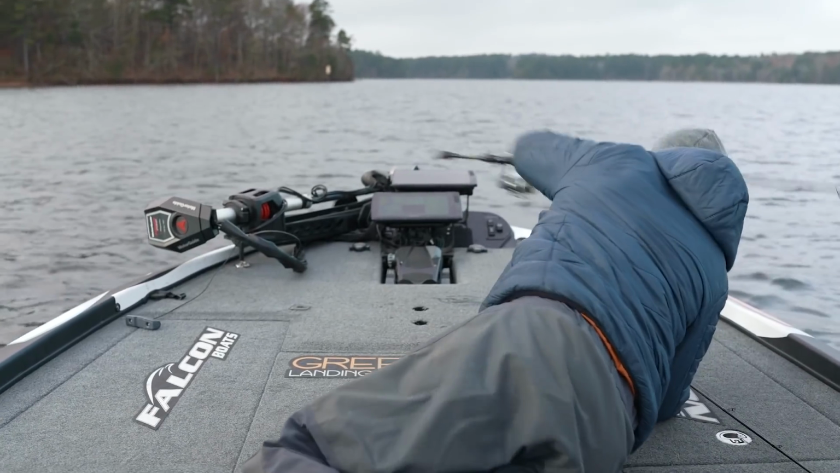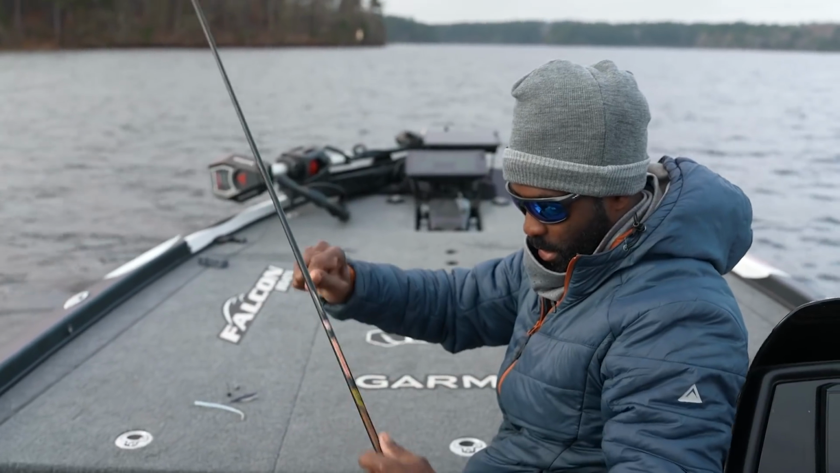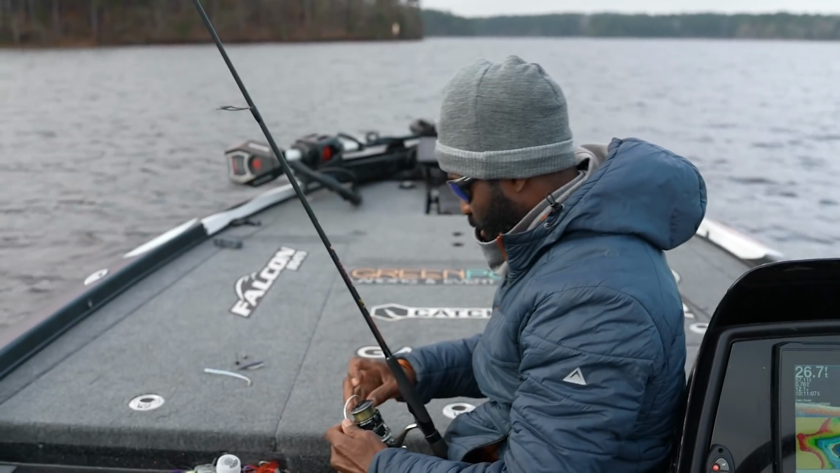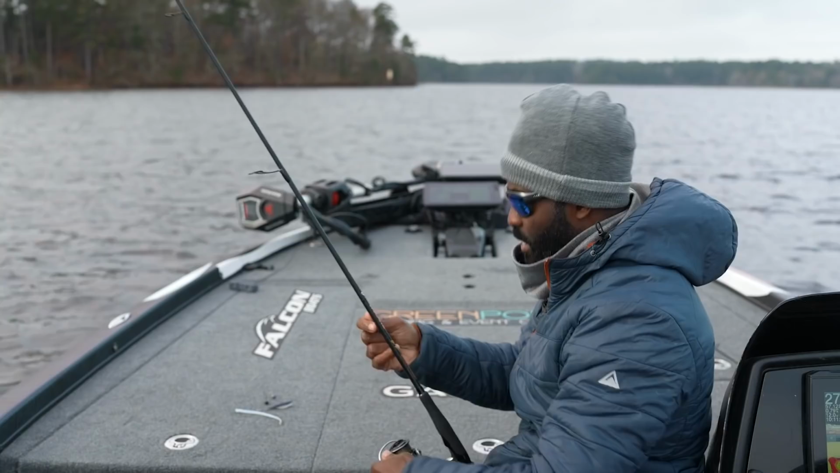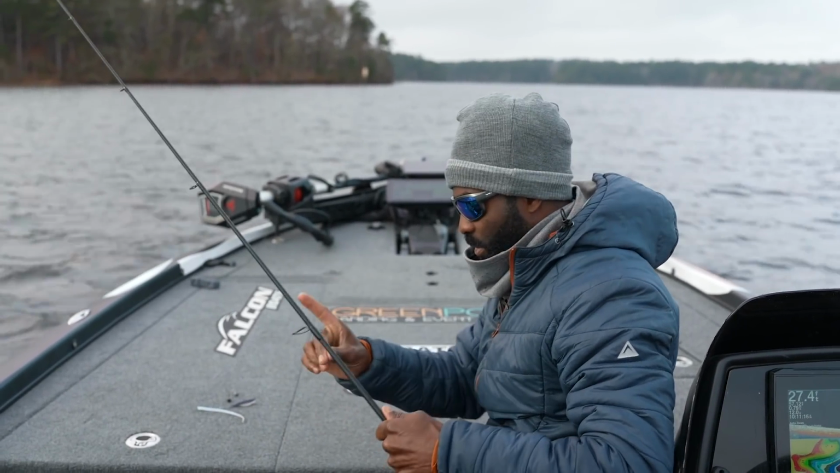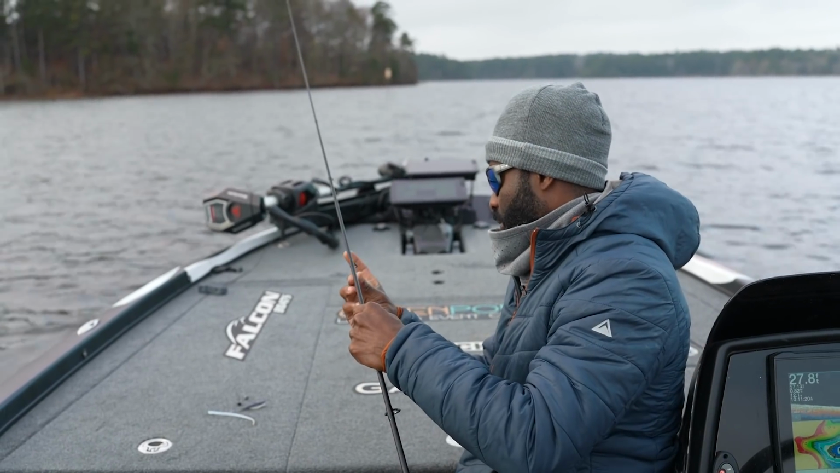And I use them on my signature series rod that I use for everything else. Same rod that I use for catching big redfish and doing all the things saltwater. I bring it right out here to my freshwater fish and drop on them in 30 or 40 foot.